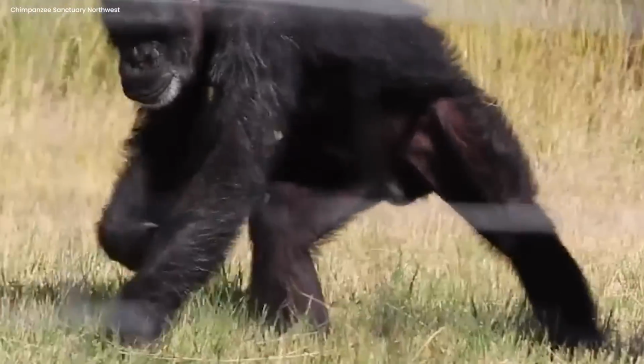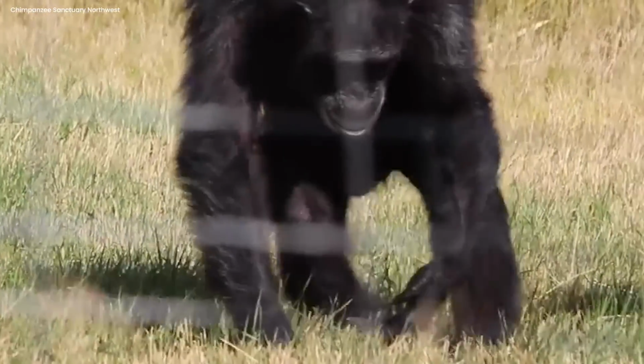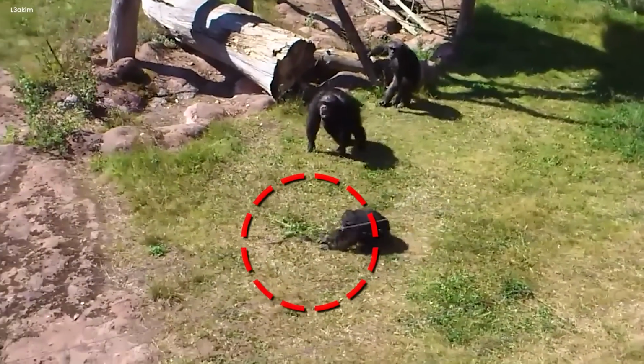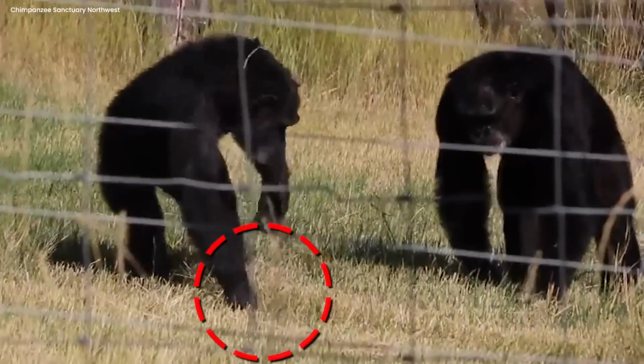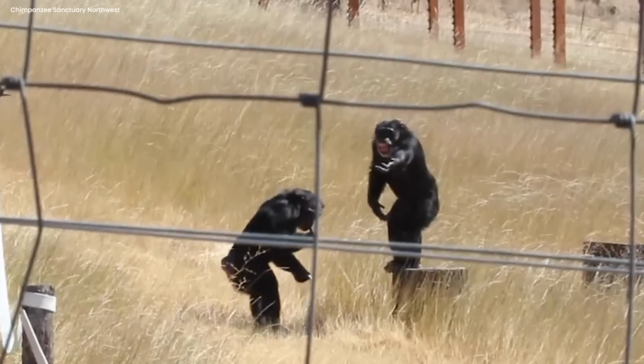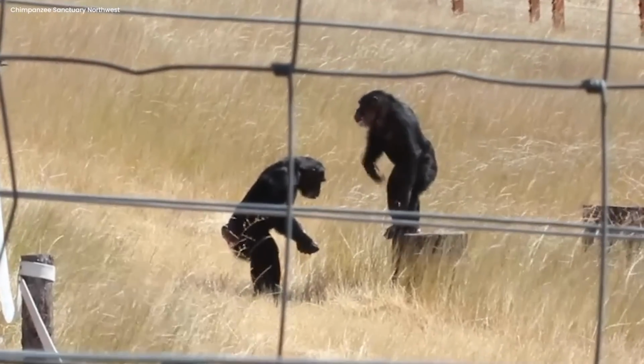It issues alarm calls to alert other group members to the presence of the snake. Other chimps respond by moving toward or approaching the location of the warning. It was responsible for the other chimpanzees. In addition to alarm calls, it may use gestures to ask their group mates for help.